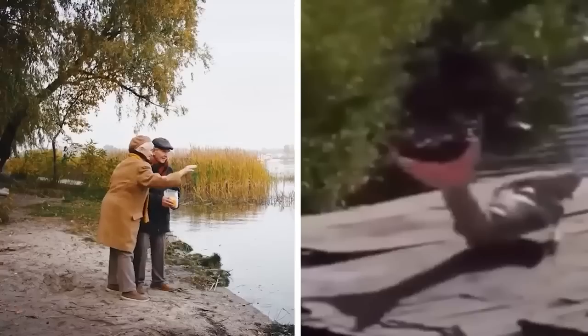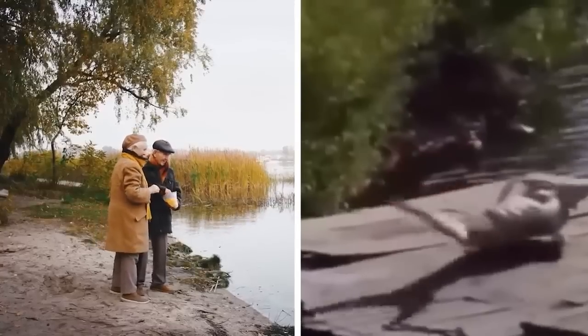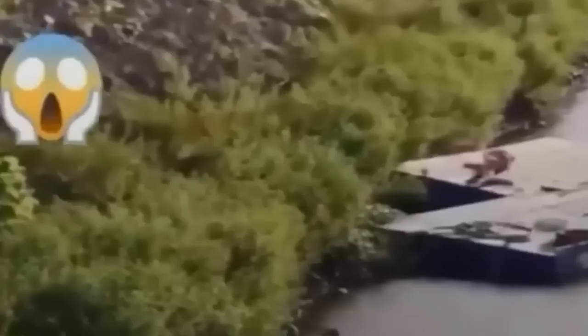Imagine there's a dock and out of nowhere a mermaid shows up. She looks all confused, swimming back and forth like she's trying to find her way to the water. But here's the strange part. There were people around, and they didn't do anything. I mean, come on, if I saw a mermaid, I'd be freaking out. You'd think someone would have called the authorities or something.